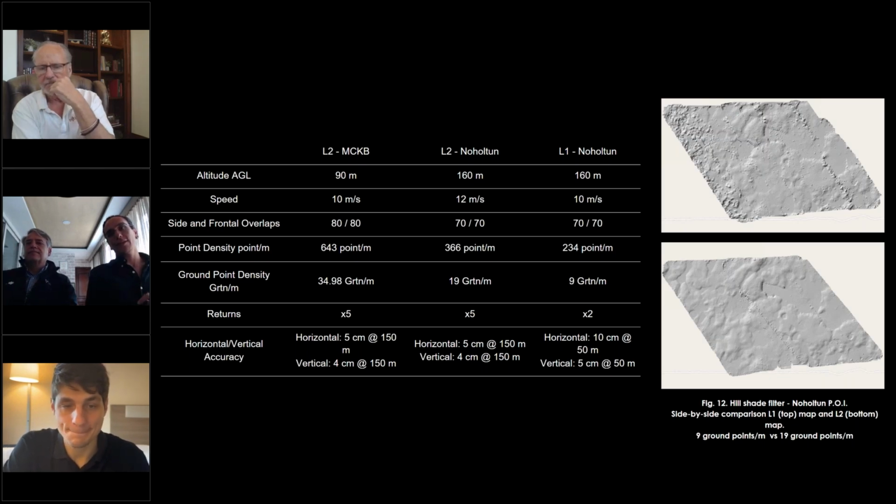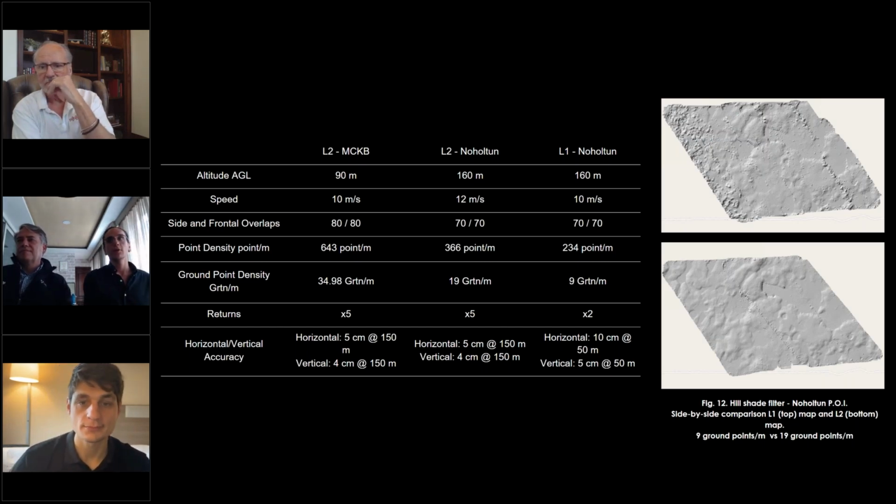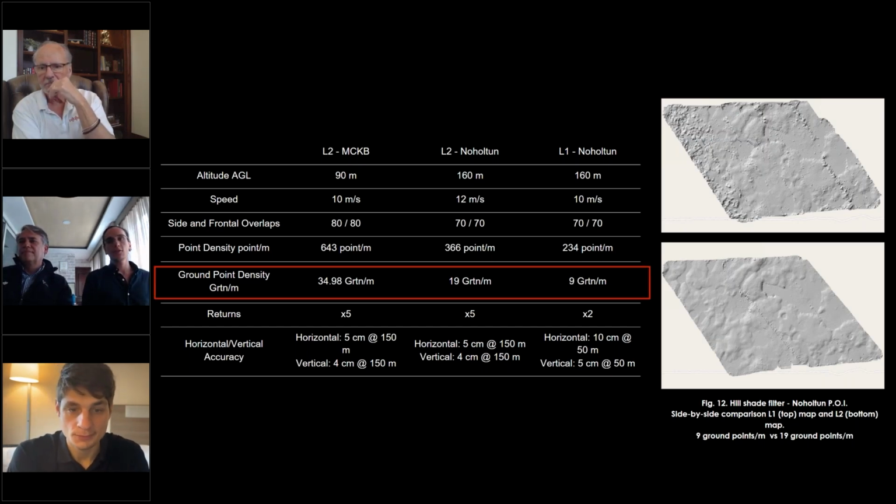Well, of course, it's pretty interesting, the great difference of having 2 or 3 rebounds, all the way up to 5 with the L2. As we can see on screen, we have some technical data of the parameters for the flight and the missions. What we're really interested in here is the ground point density, which is the ground points per square meter. This is post-processing, so it's already been processed in Terra. The amount of ground points that we can get with the L2 compared to the L1 is almost 3 or 4 times the amount.